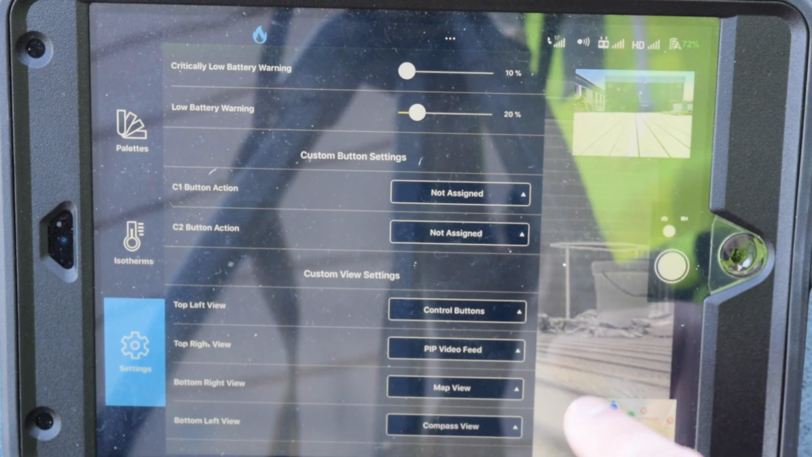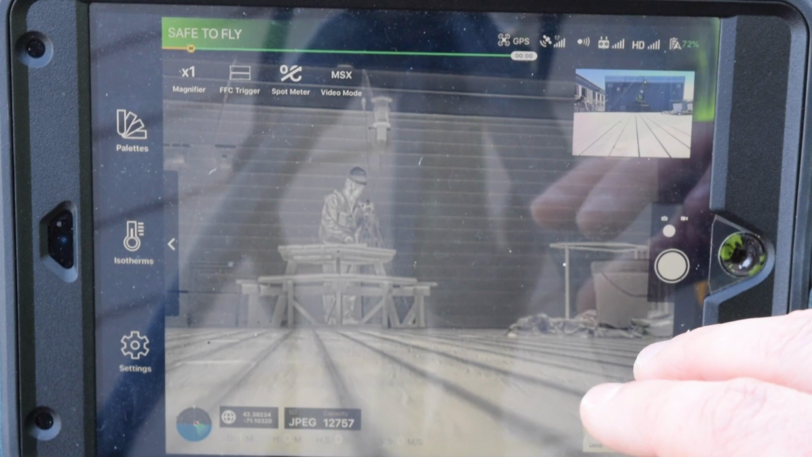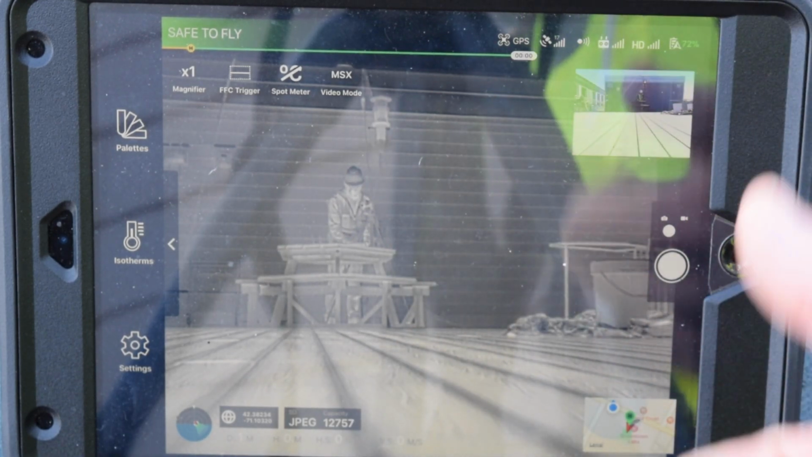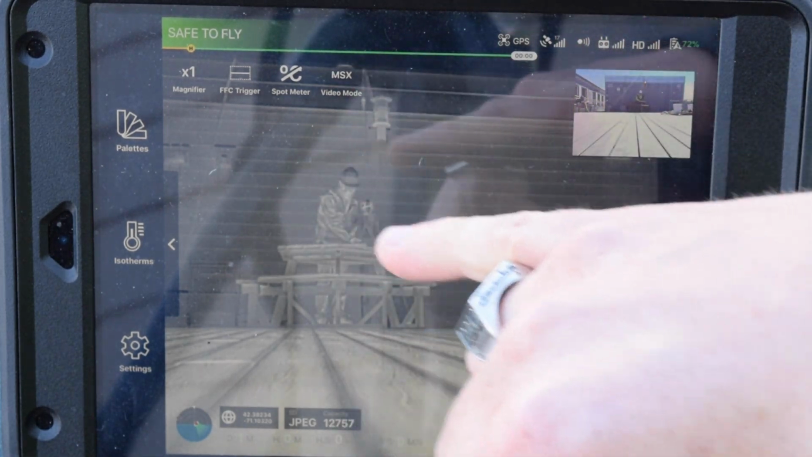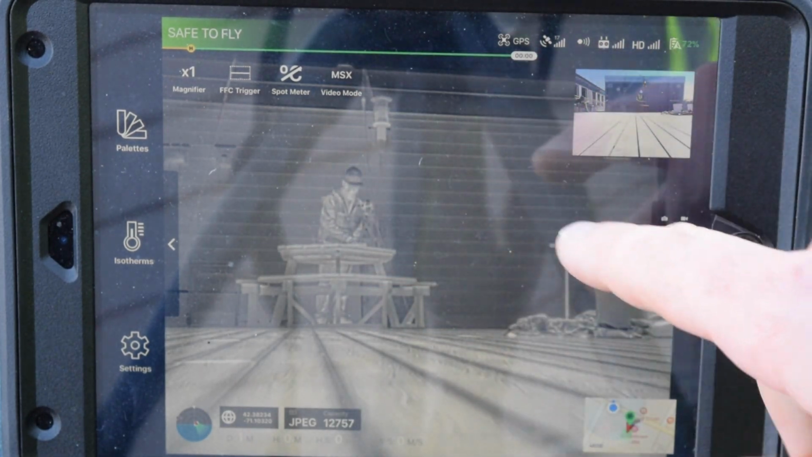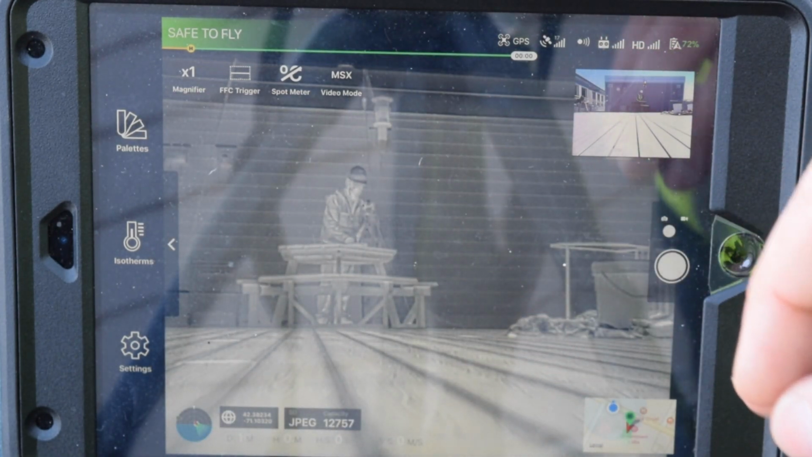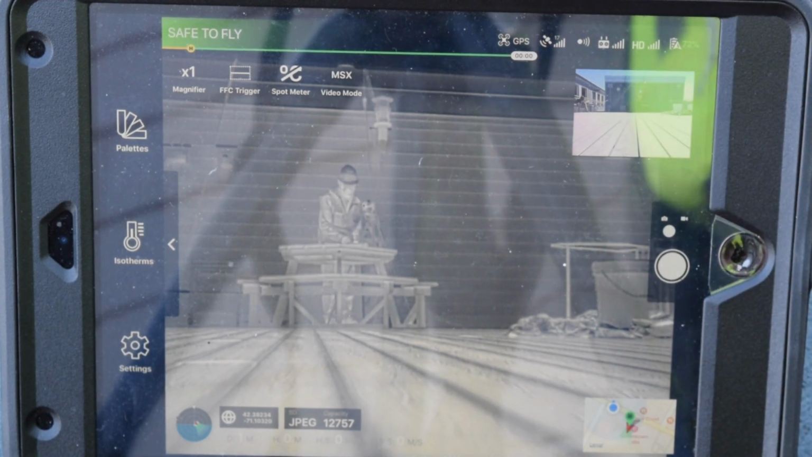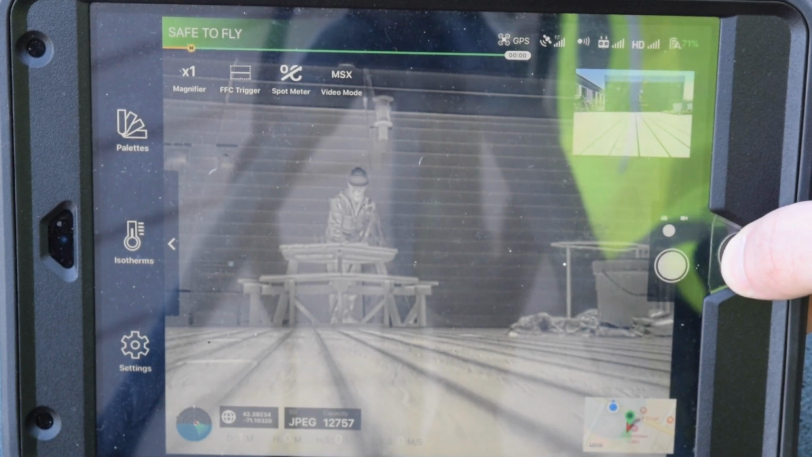So from this standpoint, in DJI's XT app, everything is set up for the camera. We have radiometric JPEG. We set the color palette to white hot. We're on a 1x magnification. We have MSX, so we can see the whole thermal image. However, I set the MSX level to low, or actually none, which is going to make it easiest for you to see thermal anomalies. At this point, we don't need the DJI XT Pro app anymore.